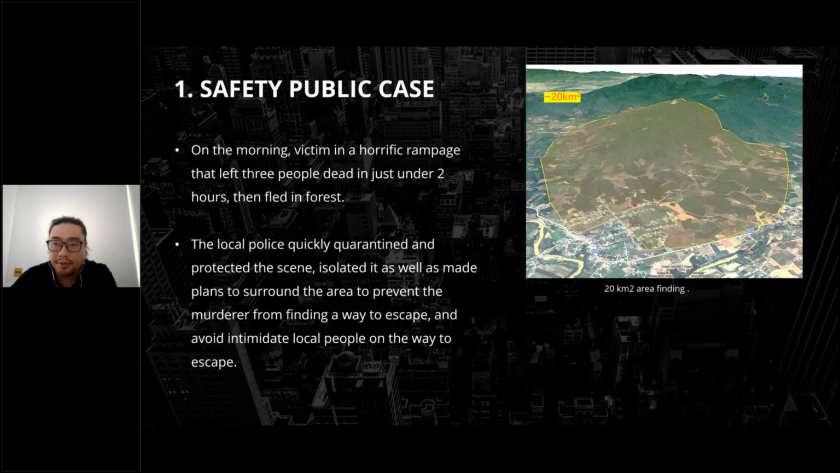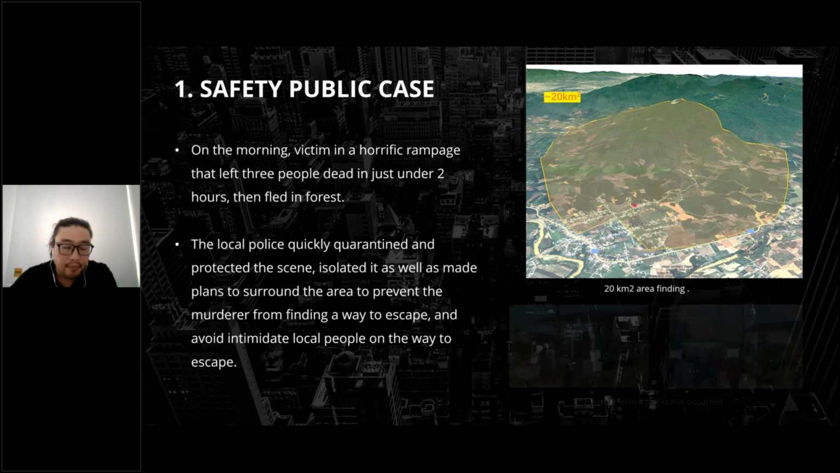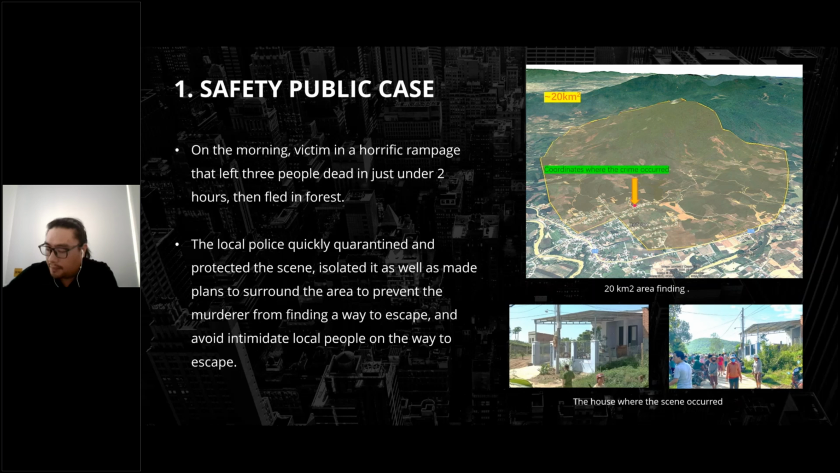Very dangerous. The local police needed to isolate a search area of around 20 square kilometers and quickly warn local people to avoid the forest. The murderer was so crazy and had fled into the forest.